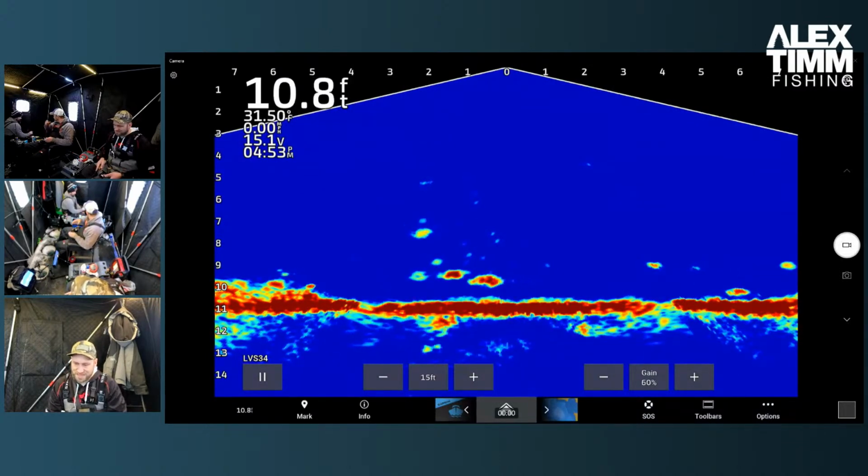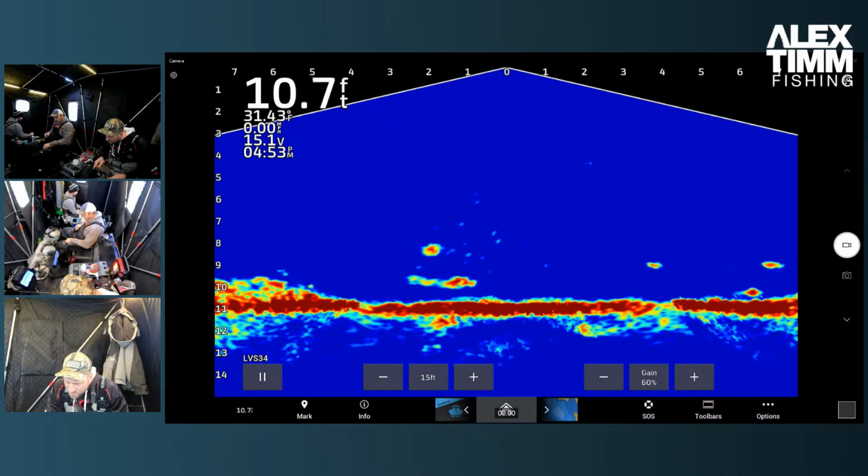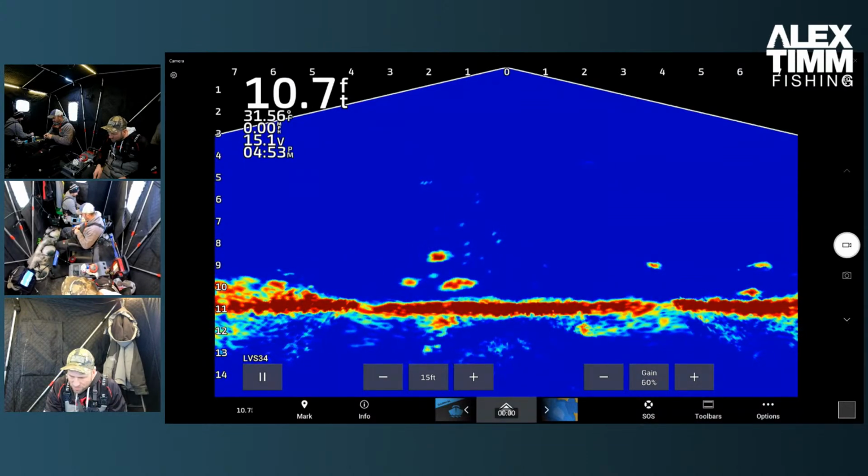I've got a fish here. So that looks like a bigger fish on the bottom there, right here, that's kind of cruising through. Let's see if we can't pick them off. The one on the right. I don't care about any of these others. I want that one right there on the right. Not on the left. On the right.